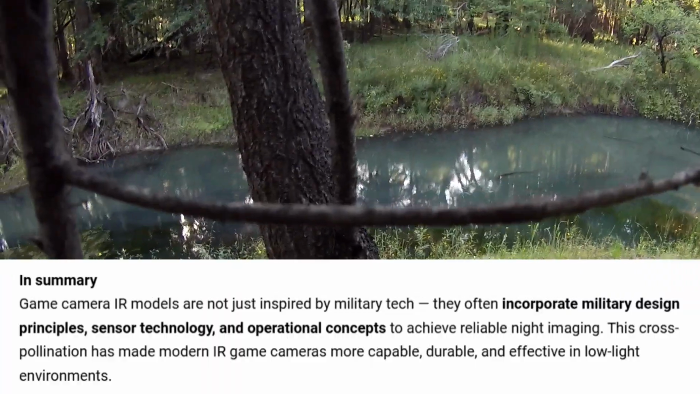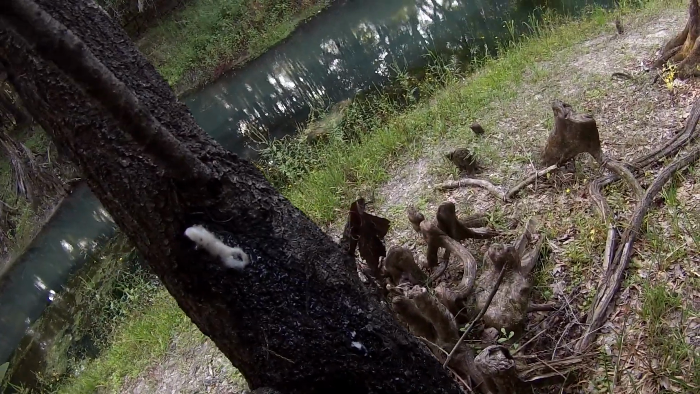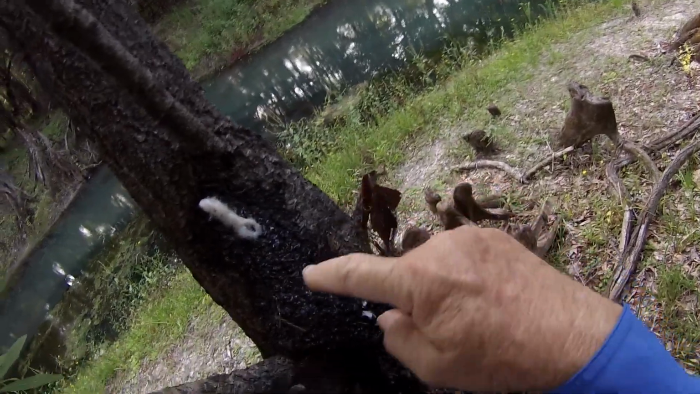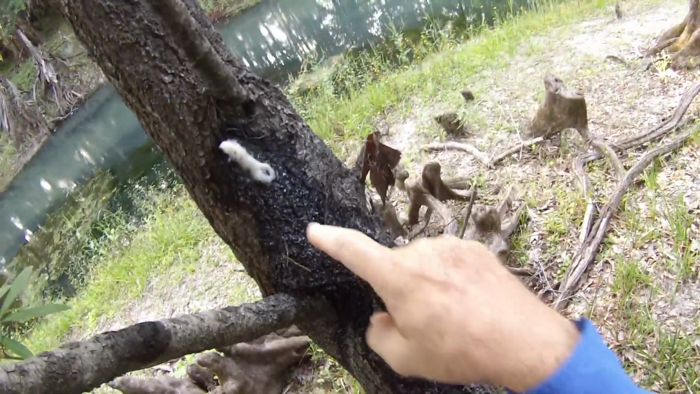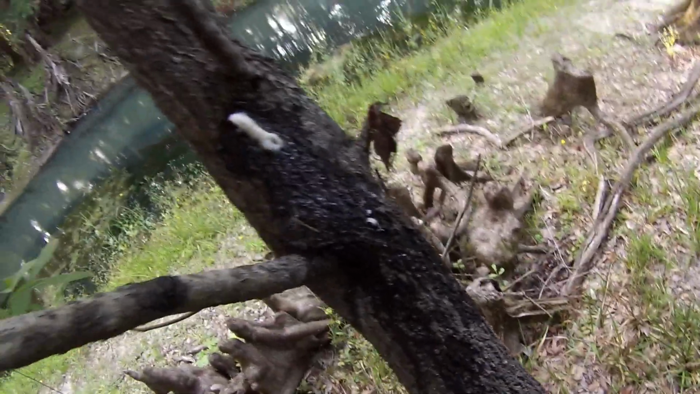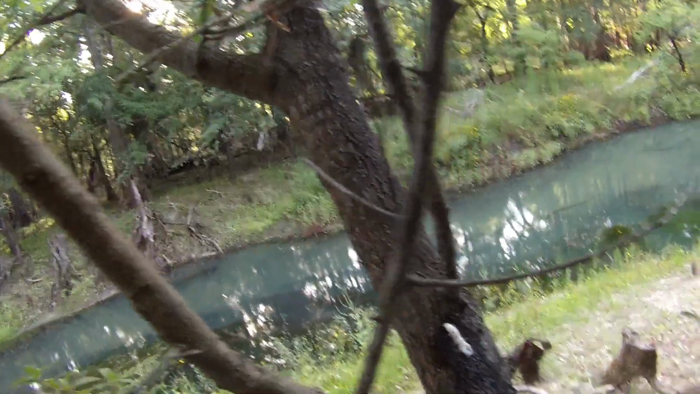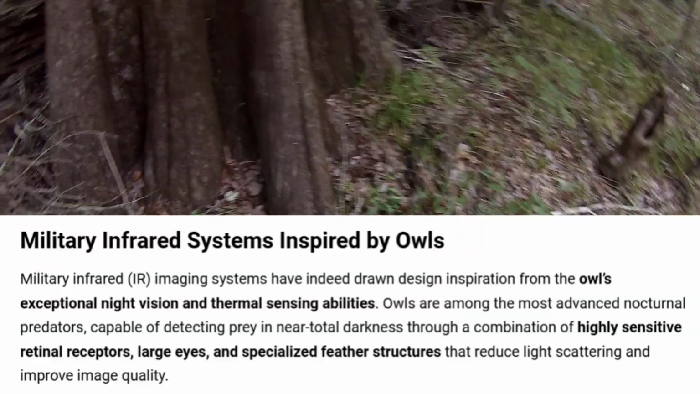Okay, also something that I learned a couple years back from the guy who found the trackway. He was Army like I was, and he was also a combat engineer just like I was, but he served a lot longer than I did. I learned from him that the military IR systems were designed from the owl's eyesight for when they're hunting at night.